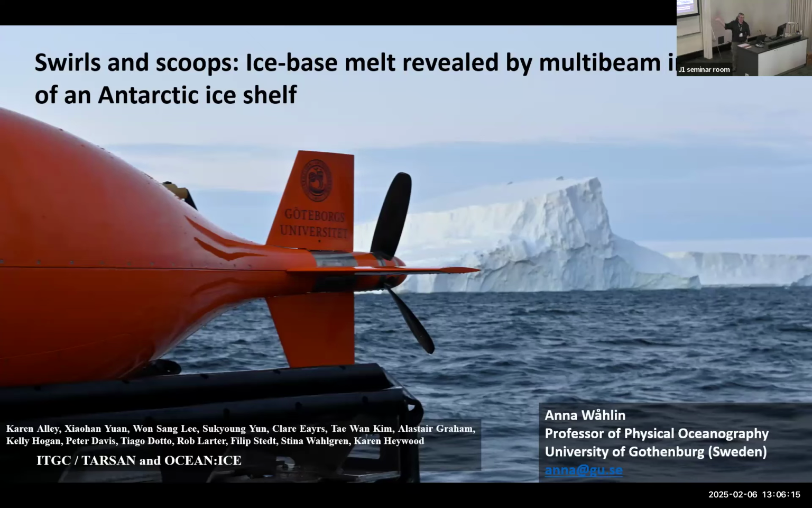Most of these results come from the NB Palmer, and we have also been quite a lot on our own, the Korean icebreaker. This is results mainly from 2022, but also a little bit from what we got this past season, 24. The title is Swirls and Scoops, and I will show some of the images that we get from the underside of the ice that are really fascinating, and we can't really make sense of them.